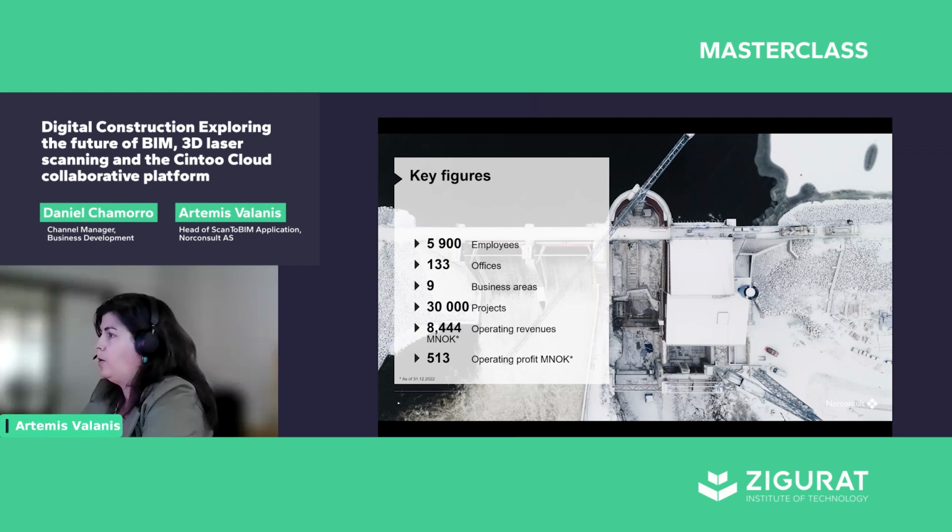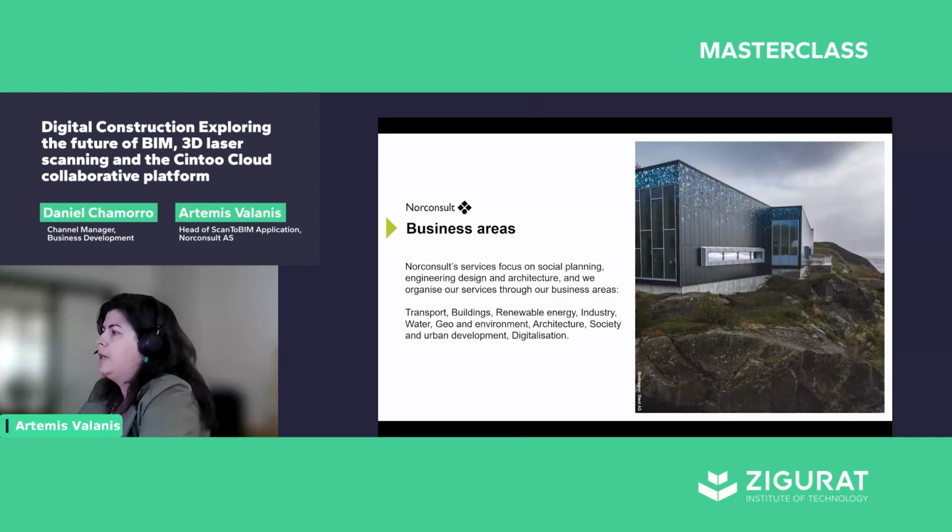We work in all kinds of business areas. It is estimated that we process about 30,000 projects per year of all sizes and types. And this is a very large company where we essentially work with all fields. So, for example, transportation, buildings, renewable energy, architecture, digitization, and so on.